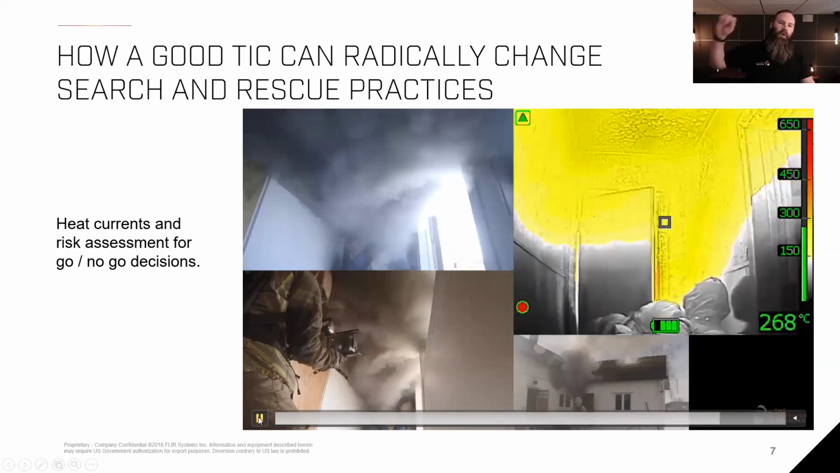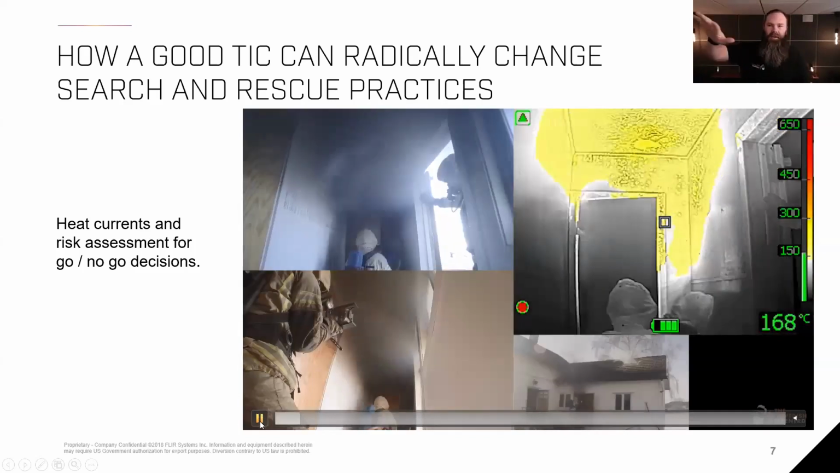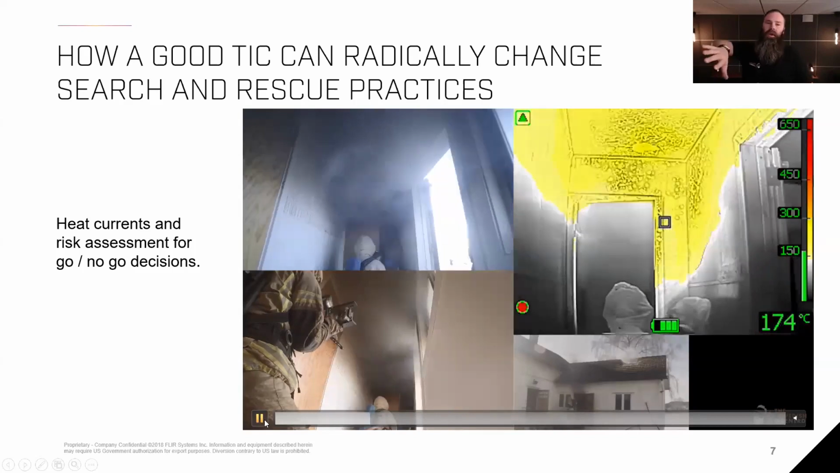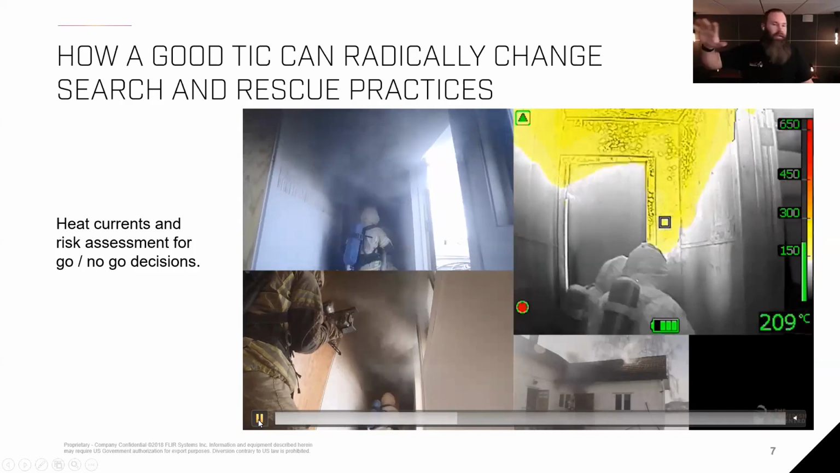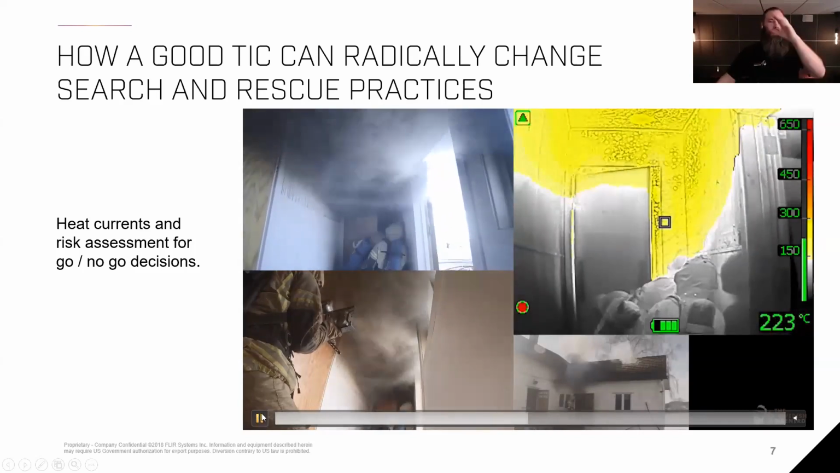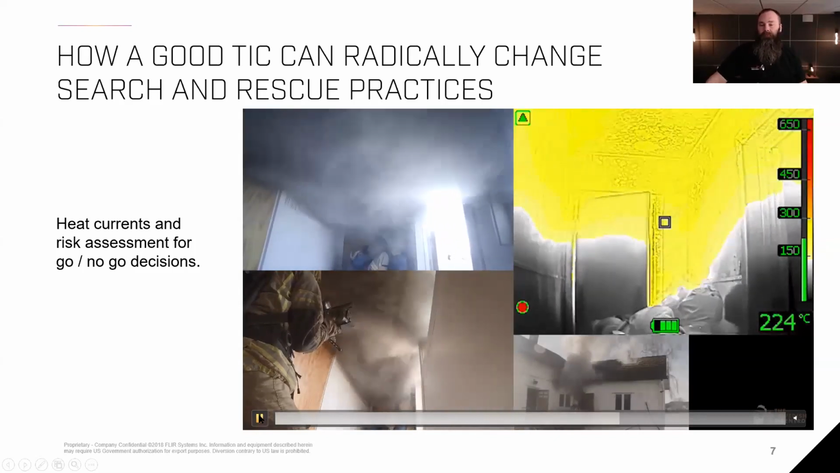I'm not saying that you always can see that thermal flow. It depends on the development of the fire. If it's going down in intensity, the thermal flow is getting slower and slower, maybe harder and harder. But especially if you have a developing fire, window breaks, or you're arriving early in the fire development, you're going to see that thermal flow coming from that fire compartment. Right.